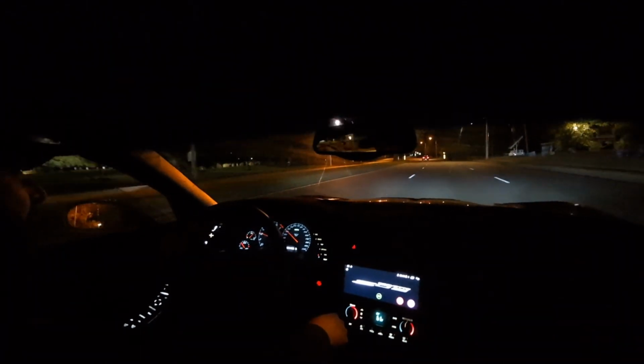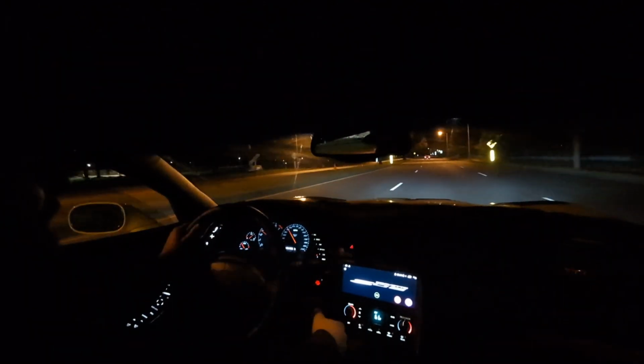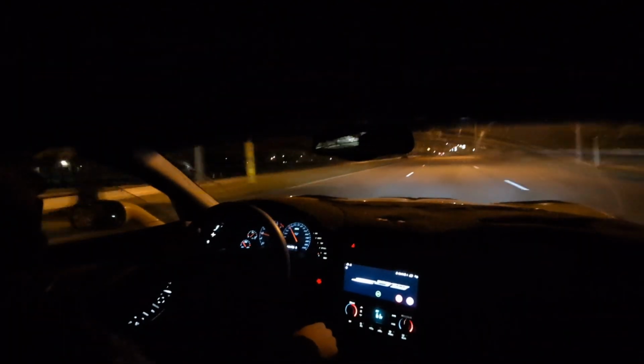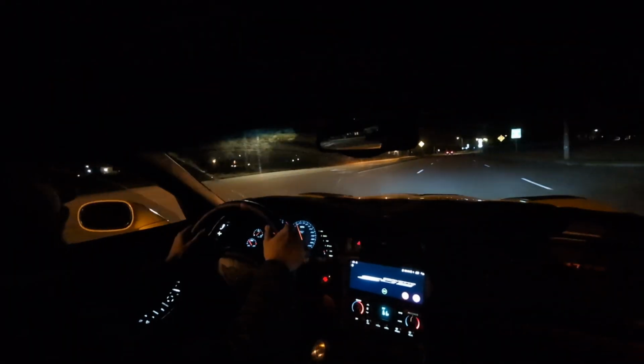This car just sounds so good. I can say definitively, this car, to me, sounds better than the C8. It's much more of a treat to drive, especially rolling through gears.